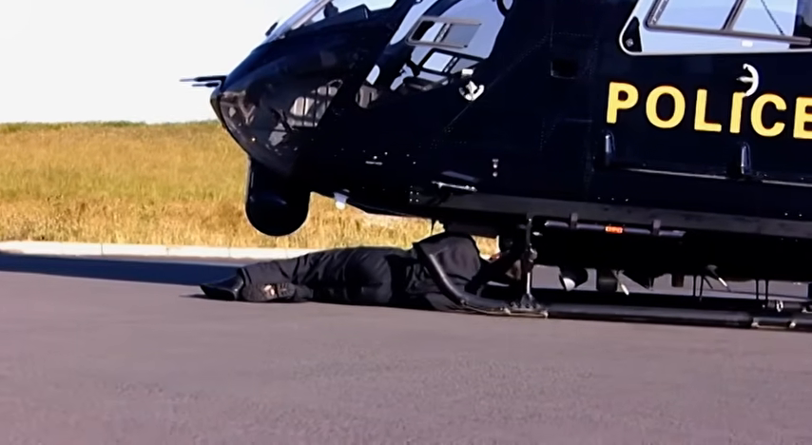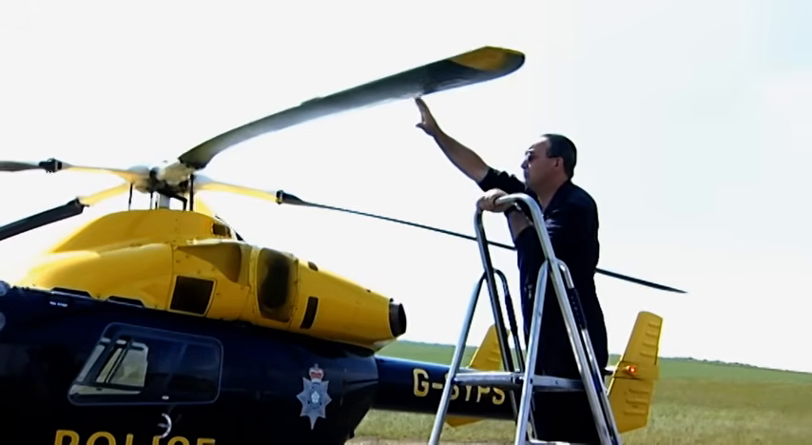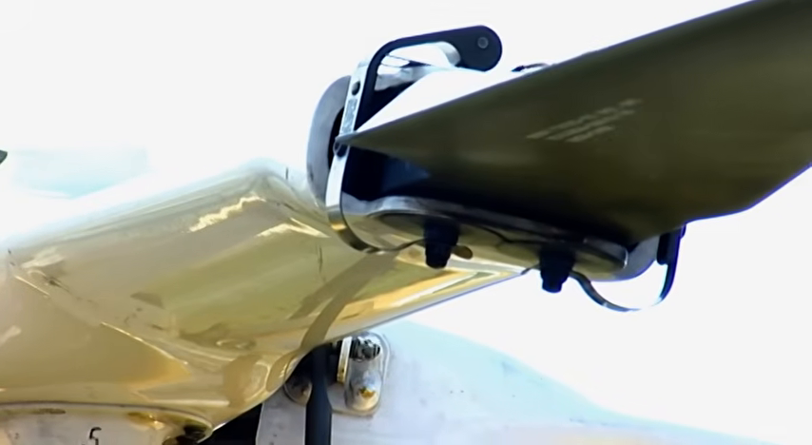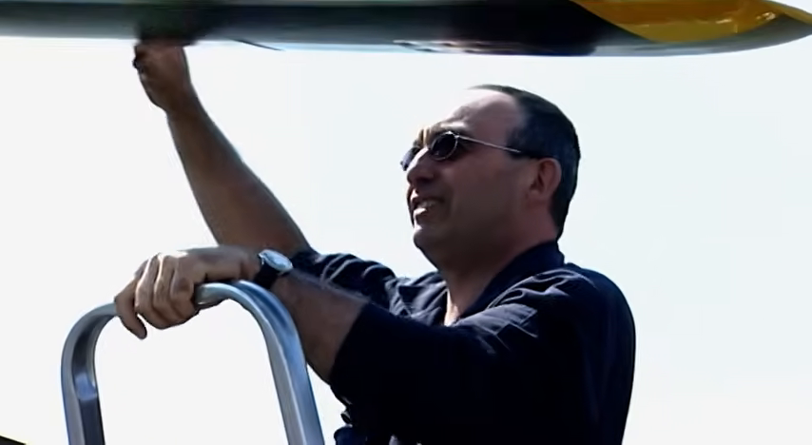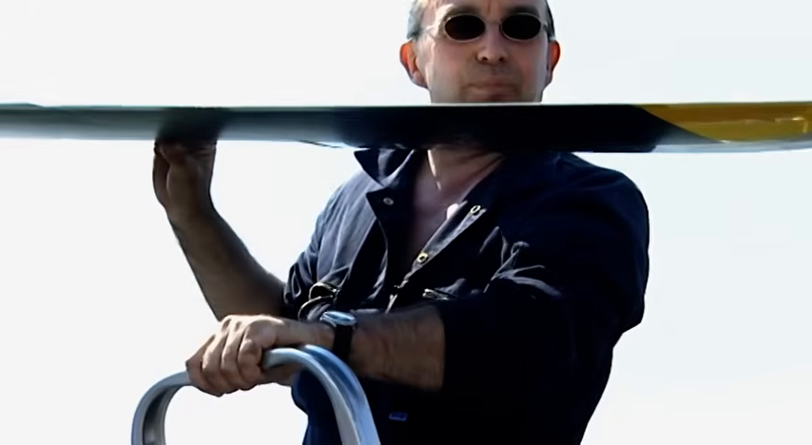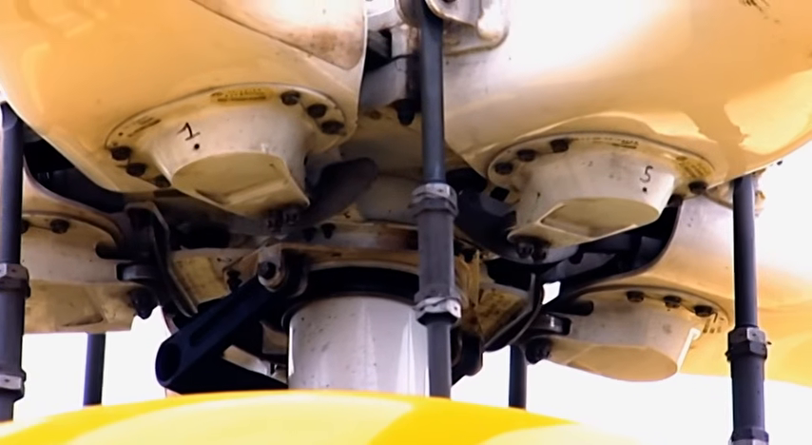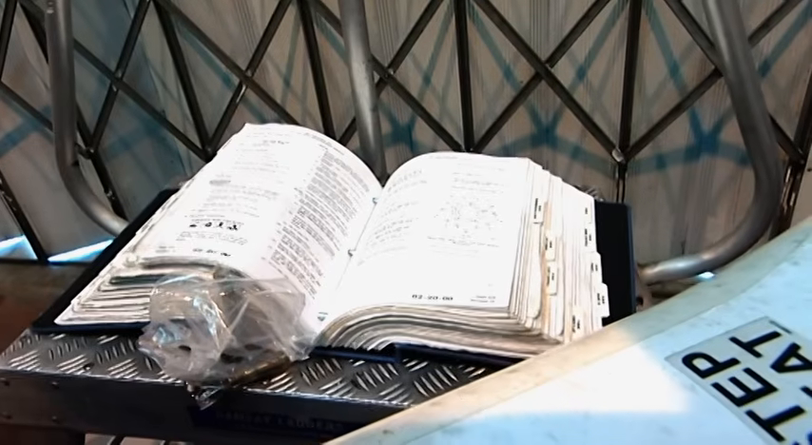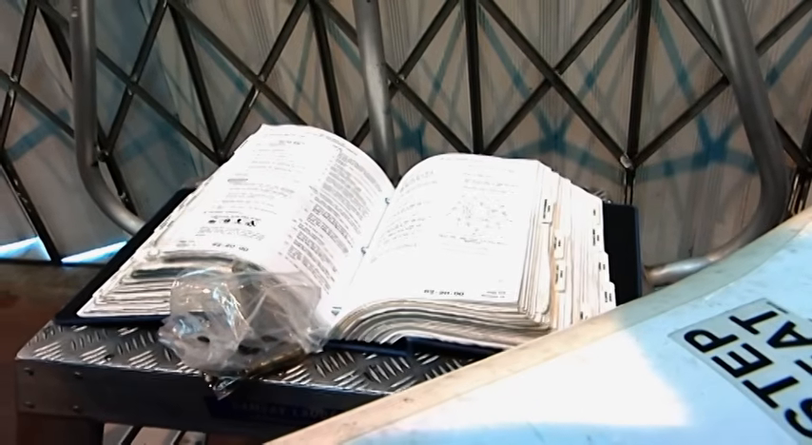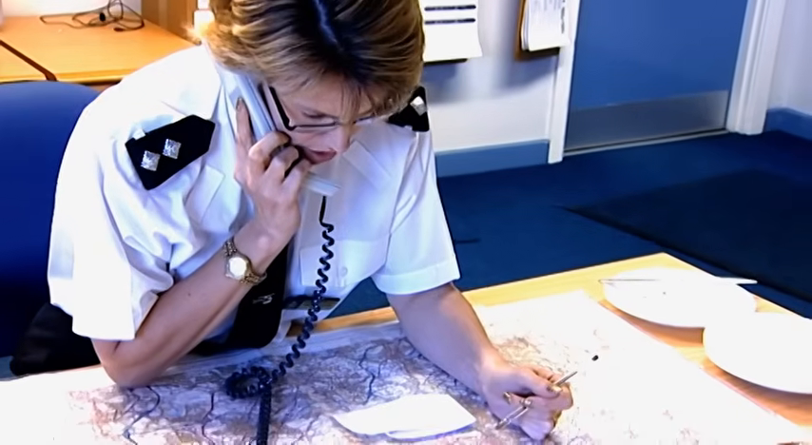But there's a problem. Yankee 99 can't fly. The last crew have reported a vibration and the aircraft is grounded. I'm just inspecting the blade itself to make sure there's no damage. As we've had a little bit of an imbalance, it's always one of the first things you check. It's only very finely out anyway. It's not a huge problem. But it means the gun squad will have to deal with the shotgun incident without Yankee 99.